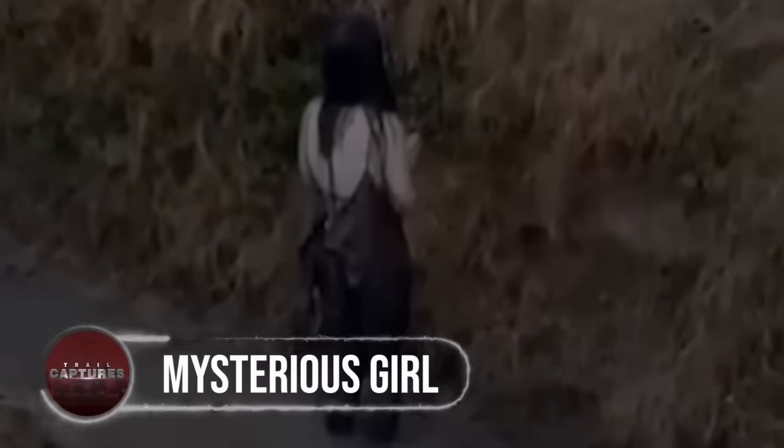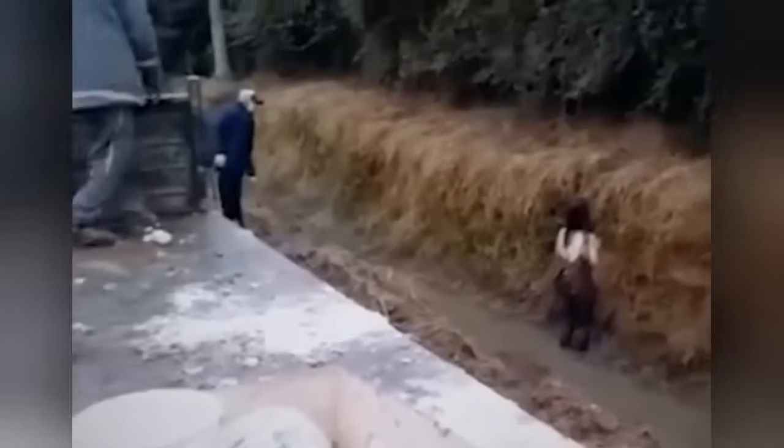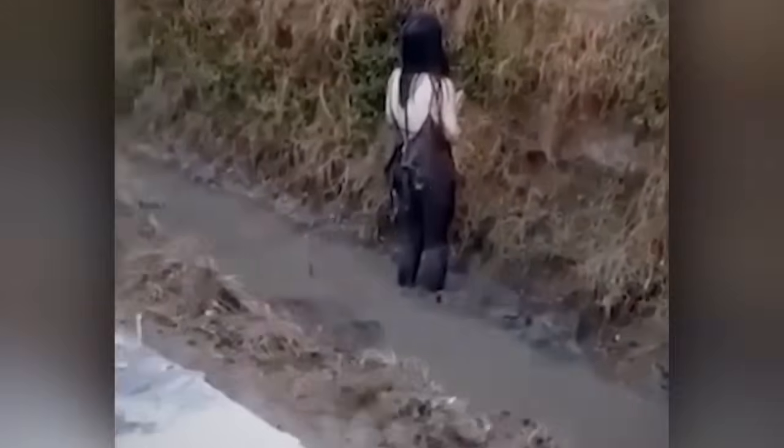Mysterious girl. With her feet covered in the muddy water, the woman facing the other direction was spotted by construction workers. It happened in one of the woodlands of Spain when a group of construction workers came across a strange-looking woman, calling her several times and receiving no response. Already scared of the weird lady, they packed their bags and returned the other day, but found nothing there.